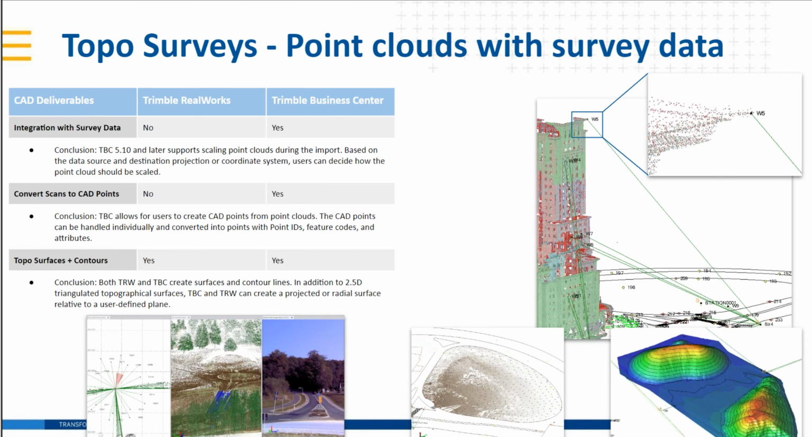So this would allow your survey data to match up exactly with your scan data and vice versa. So the survey data is treated within a local or a known projection. That scan data would be treated the same way.